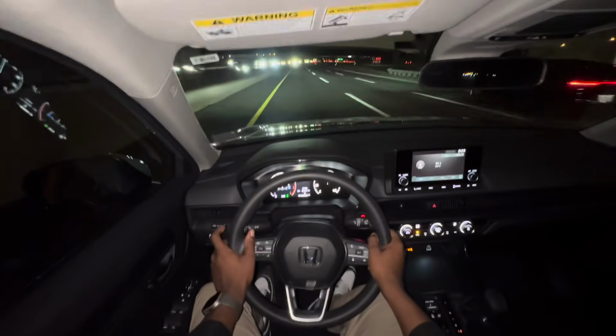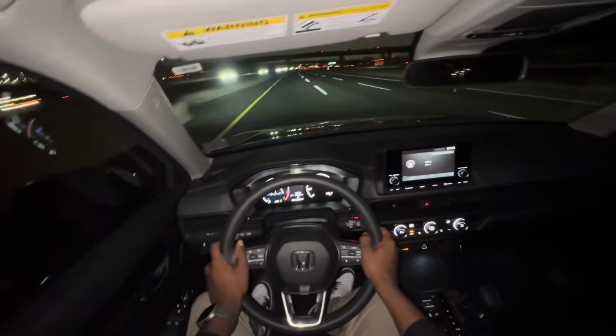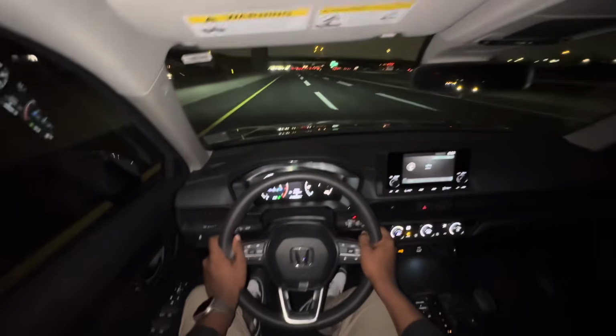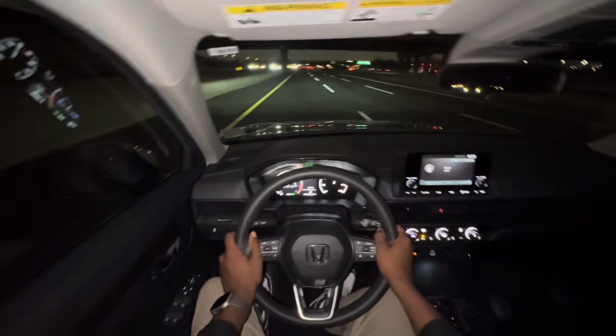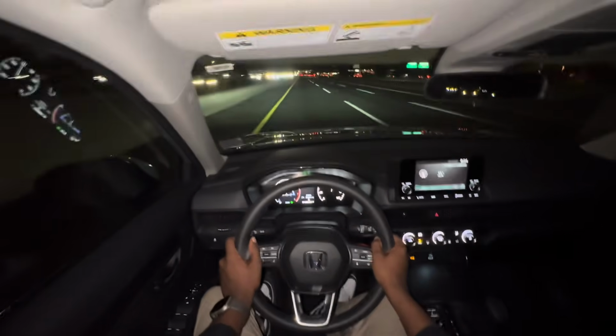Now you can't hear the tires over certain spots, guys, but it doesn't matter what car we're in, you will hear it like that over certain parts of the road. However, these tires are very, very quiet on the road, guys, and it cushions the ride so much. It's very comfortable.